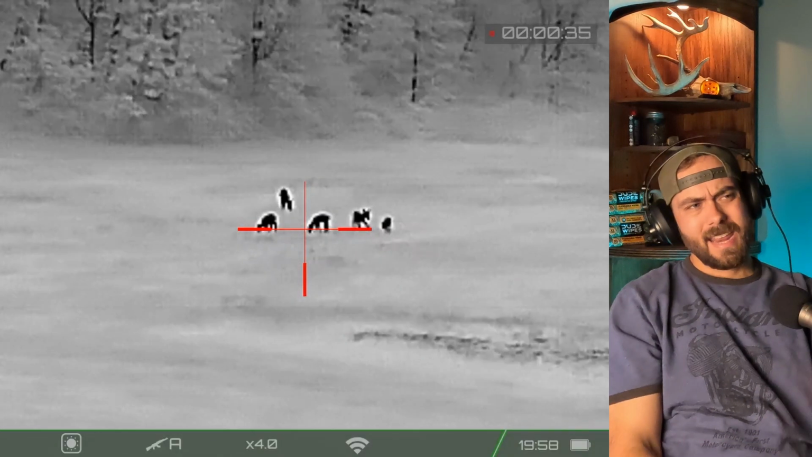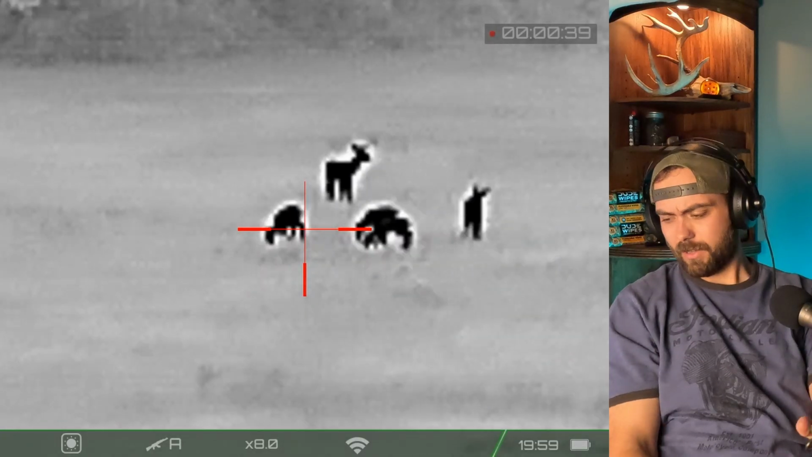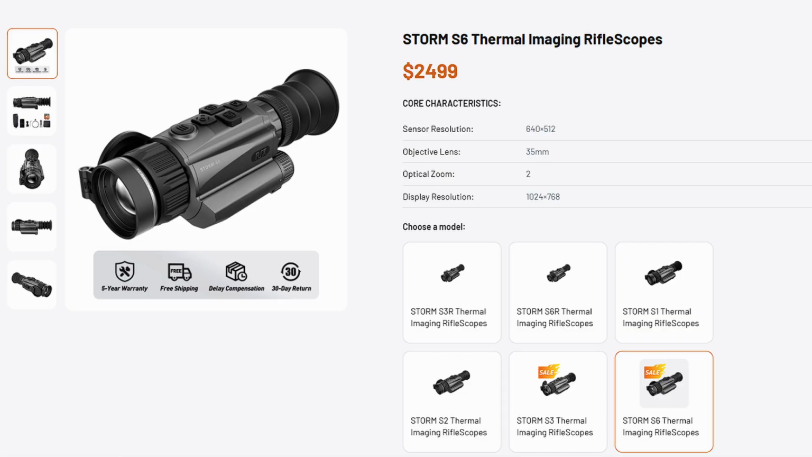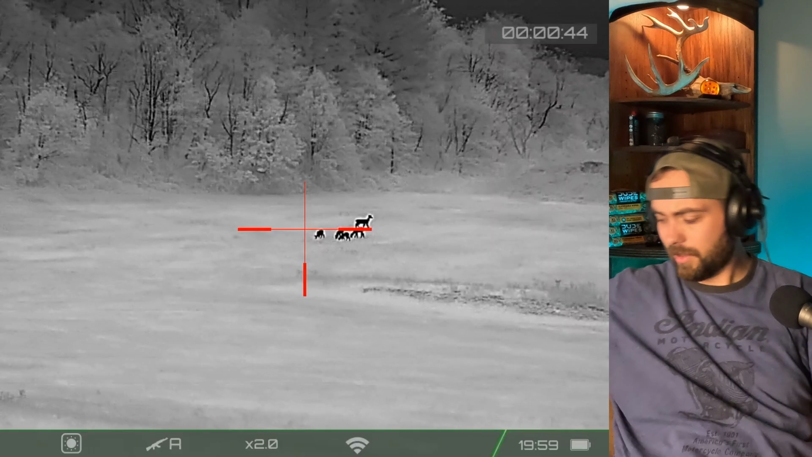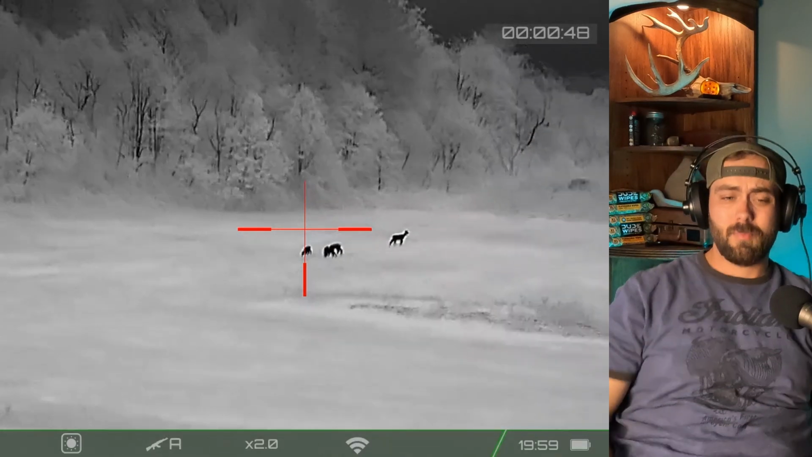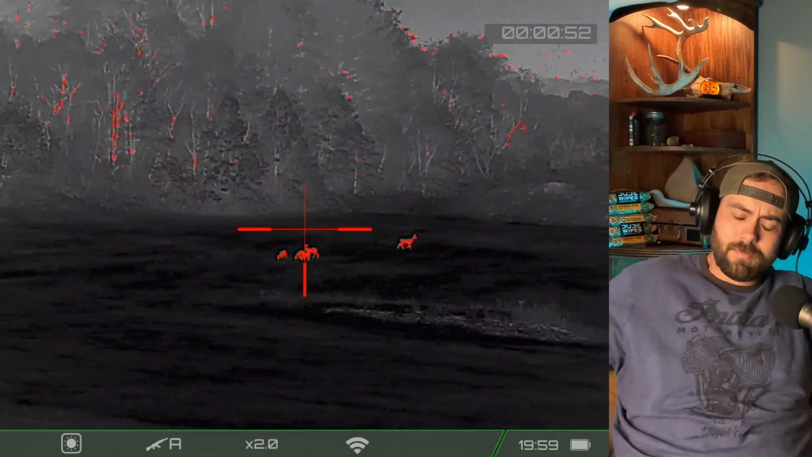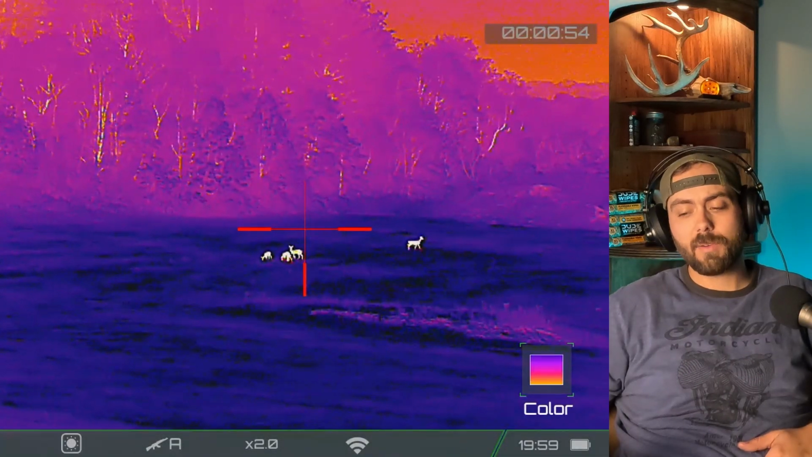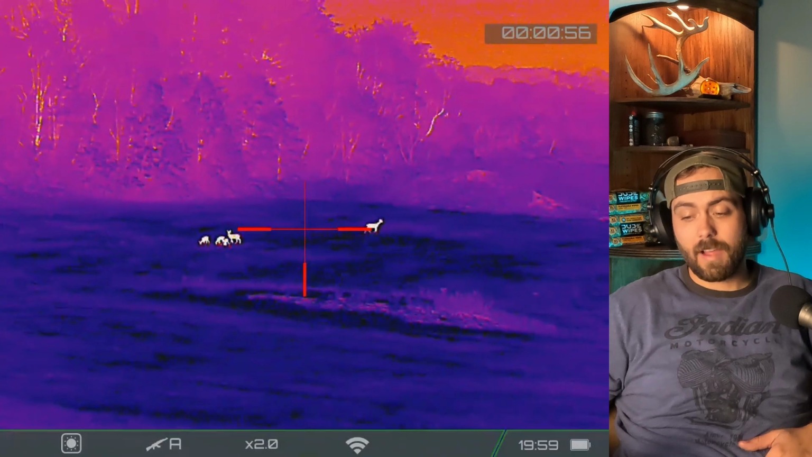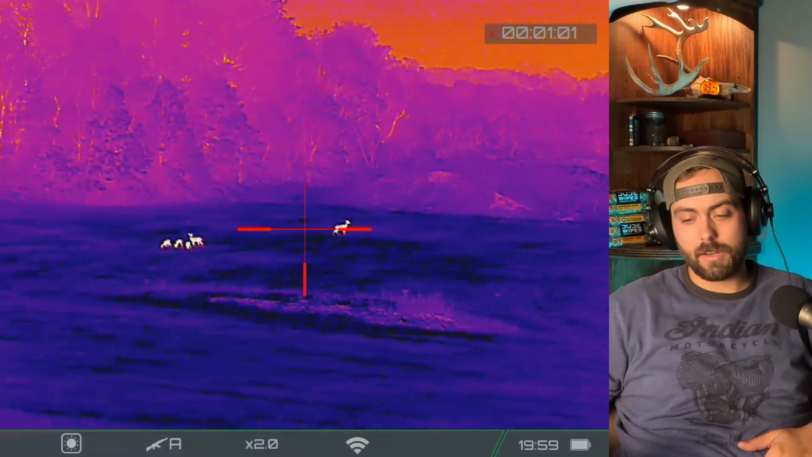I can't see spending $3,000 on a 640 resolution thermal when you can get a RIX typically on sale for closer to $2,000. Or you can get that same scope with the rangefinder included. Thermal devices with 380 resolution and higher, 5 years. All other thermal night vision and digital devices, 3 years.